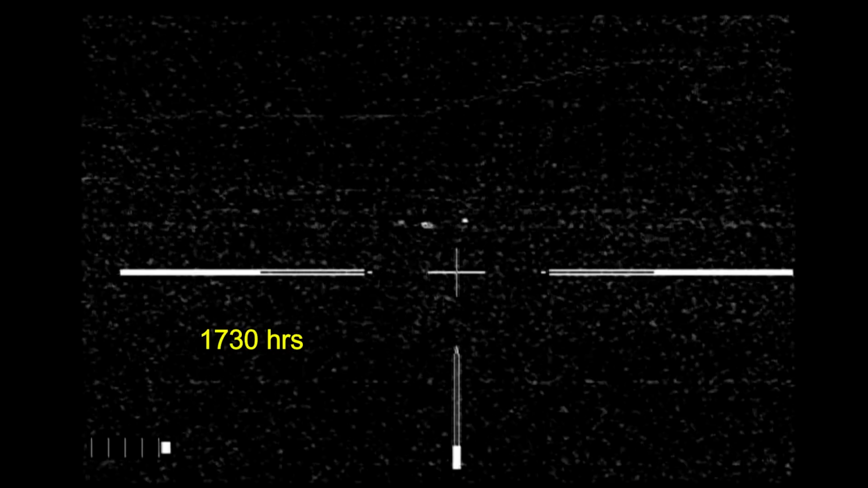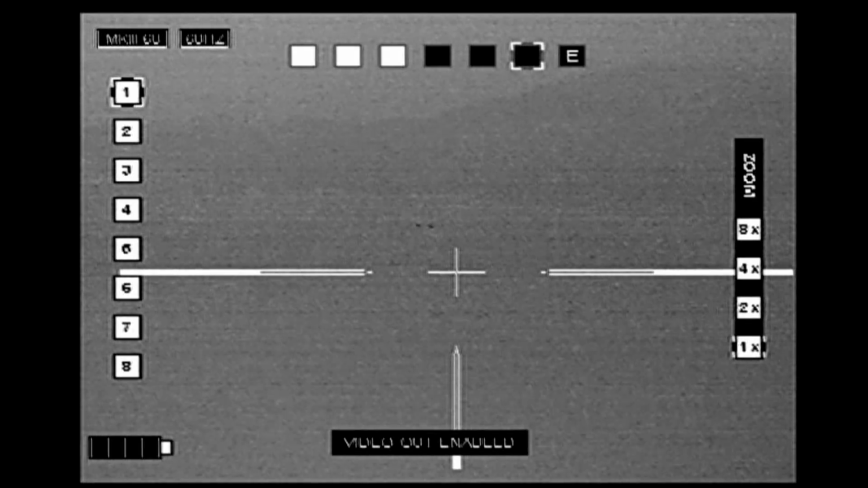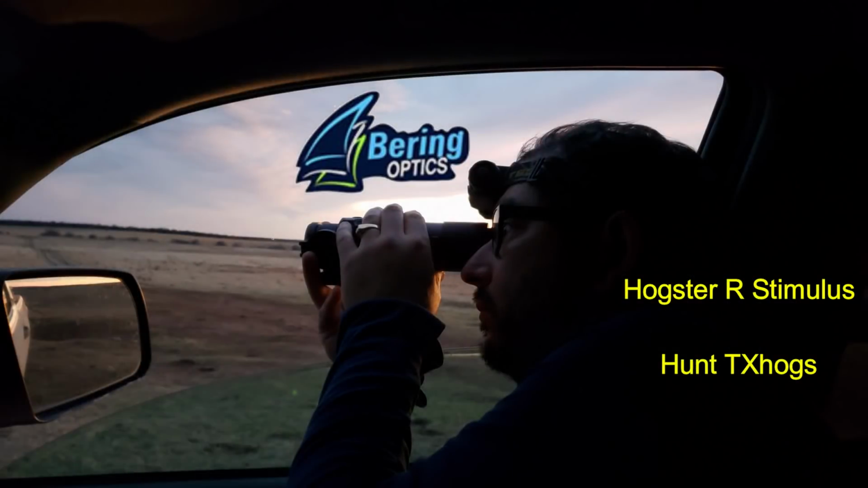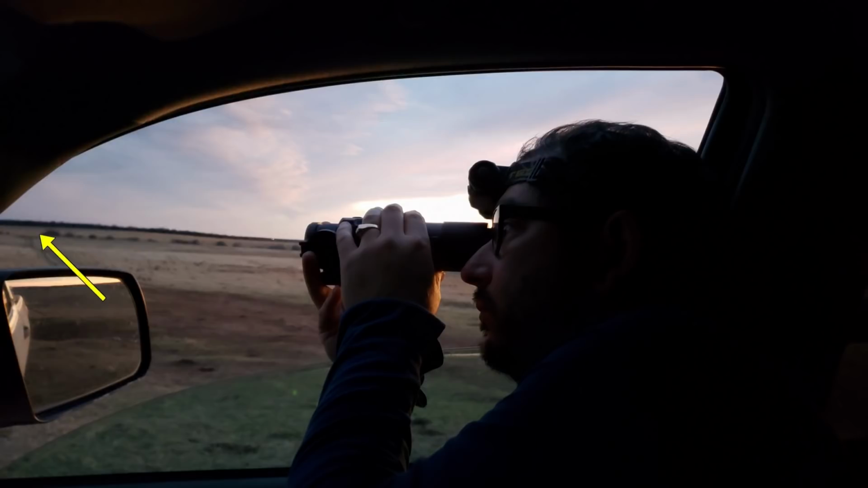We got over there, we actually pursued the hogs into the woods, but we were never able to get close enough to get a shot. So we returned to our hilltop where Ben worked with his Hogster R stimulus that he's going to be reviewing on Hunt Texas Hogs.